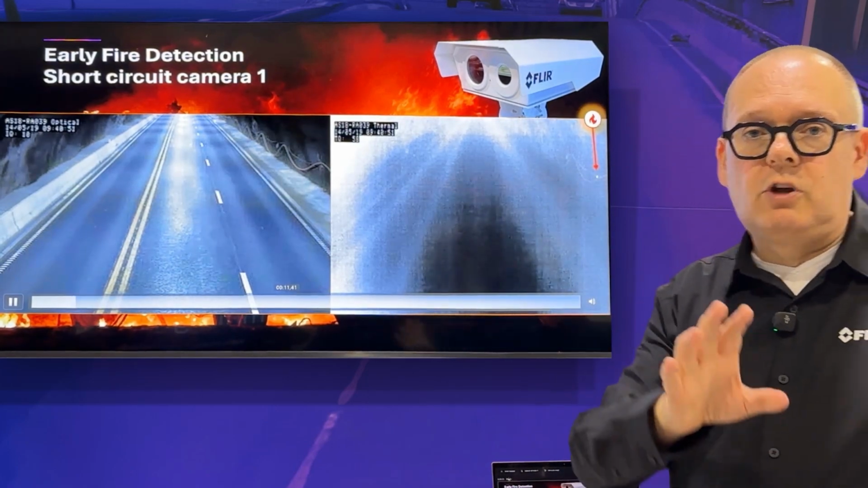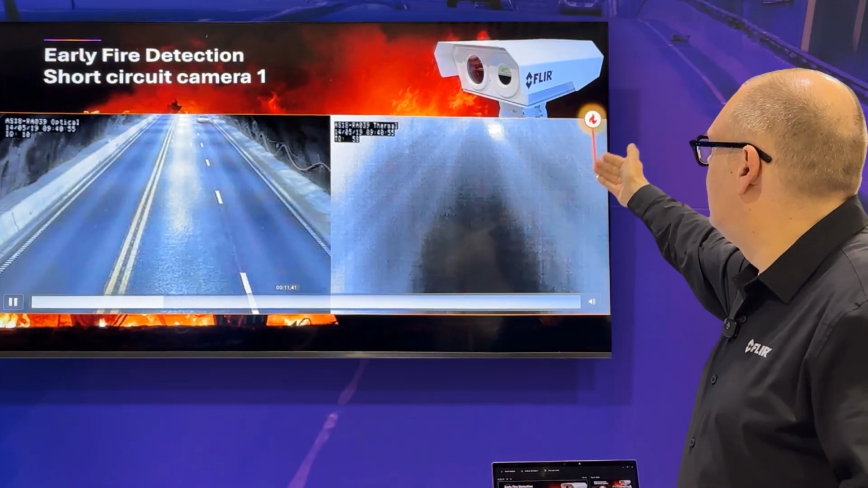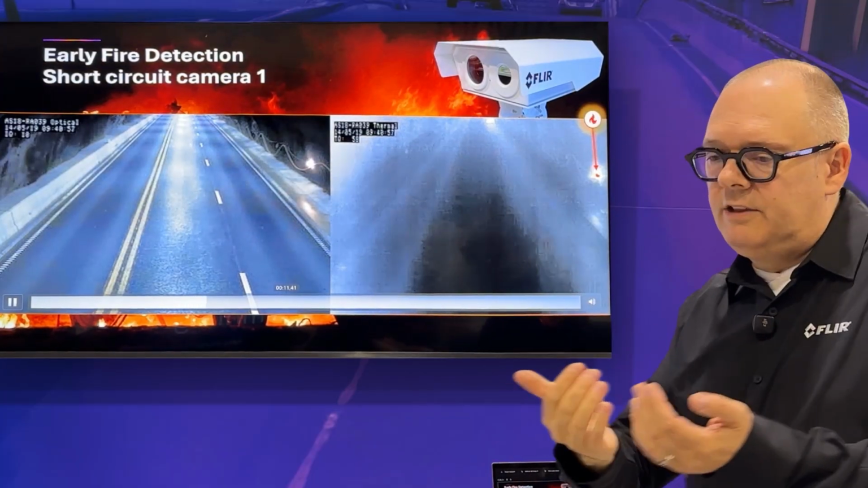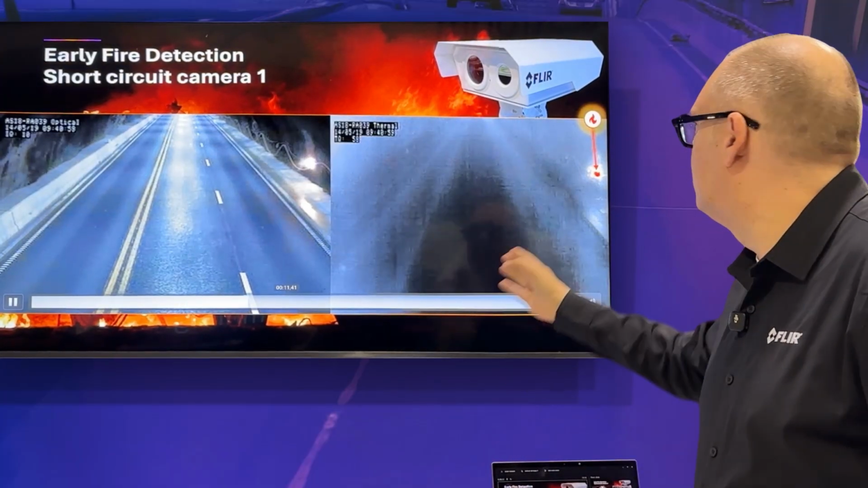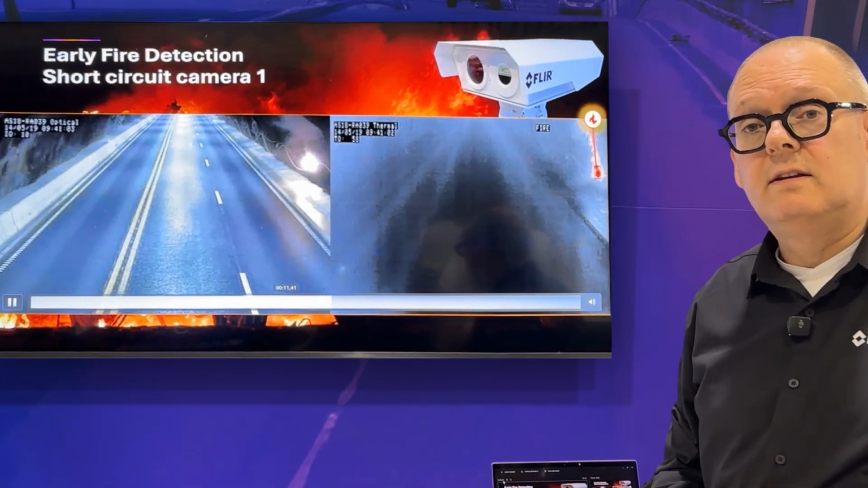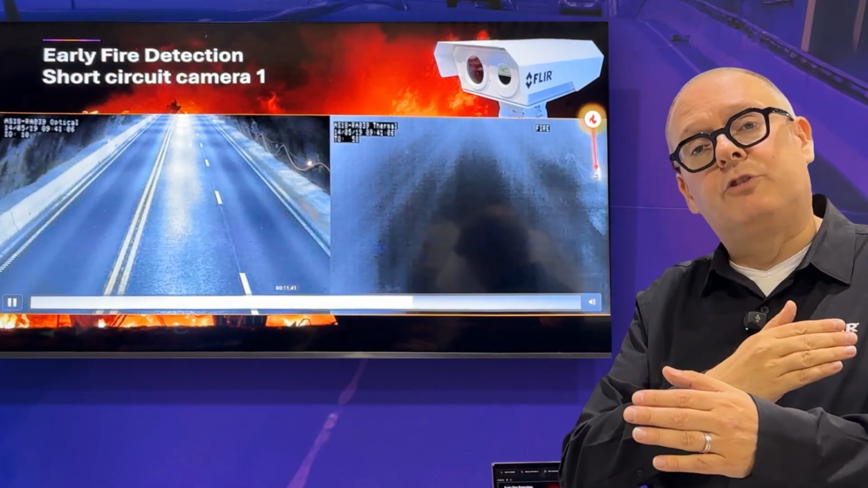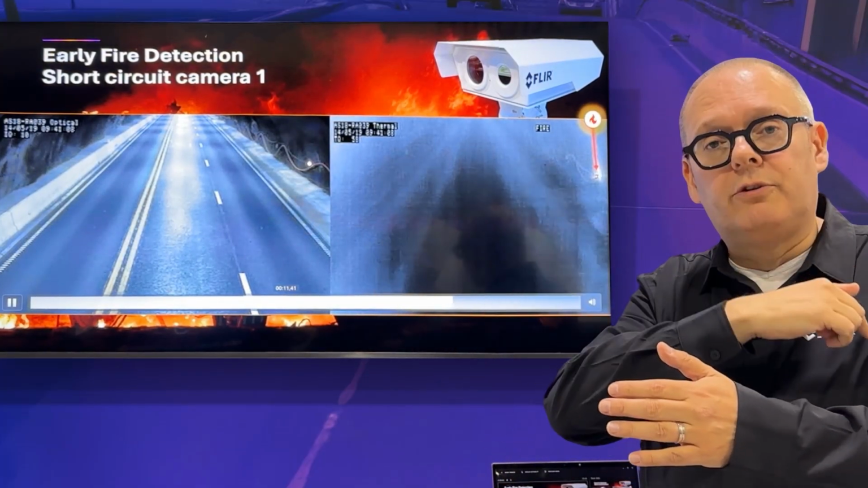Now, some of the viewers will say, well, obviously the fire that you see here is very close to the camera. Imagine it was a little bit further and probably the thermal camera would not see it. So I will show you in my next slides the next camera in the tunnel, the one that was installed before.